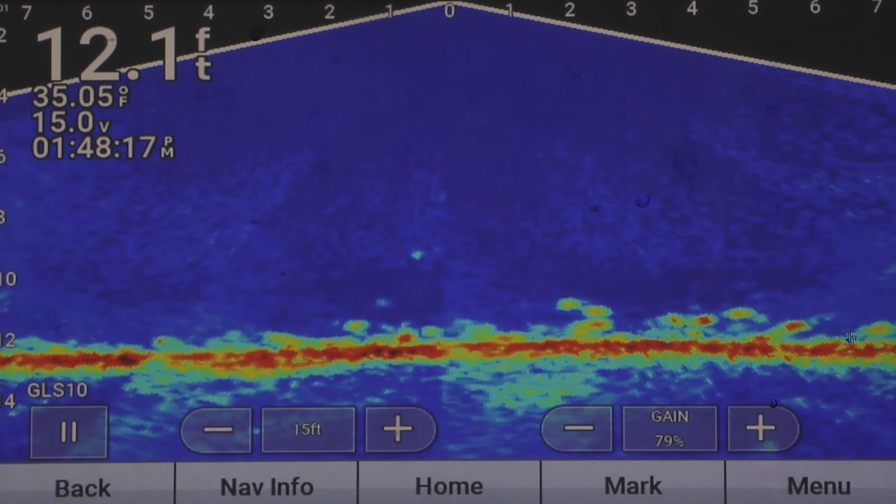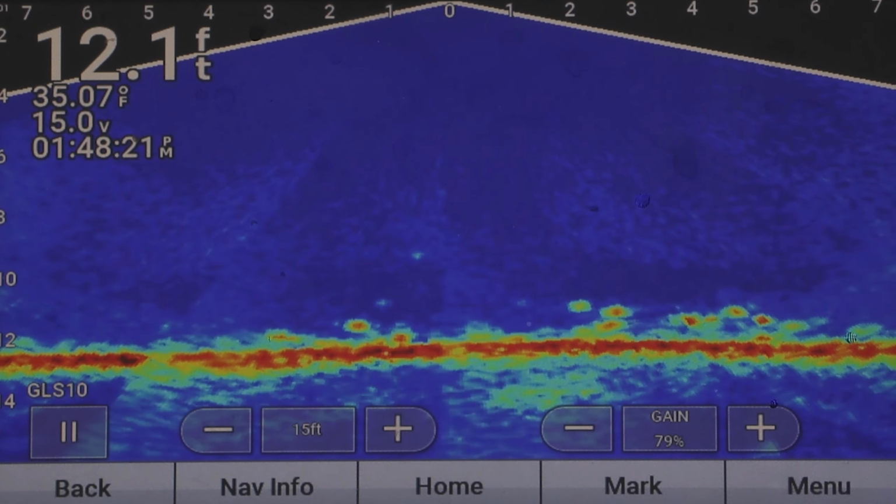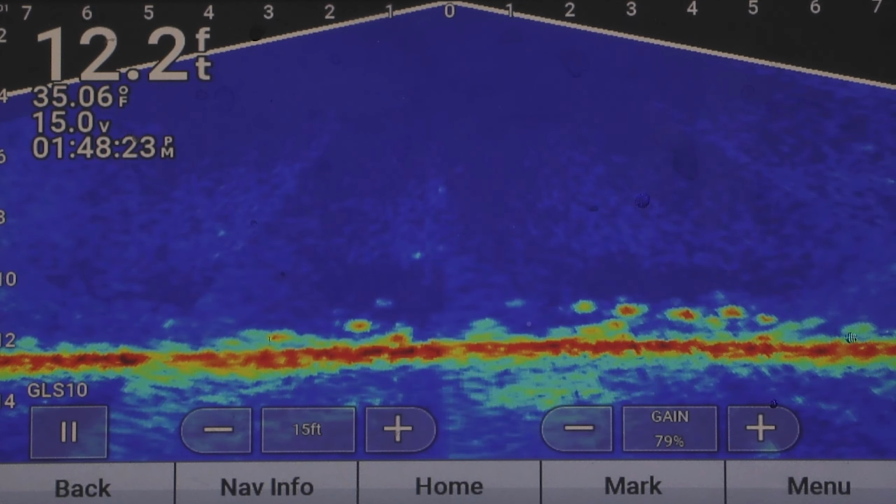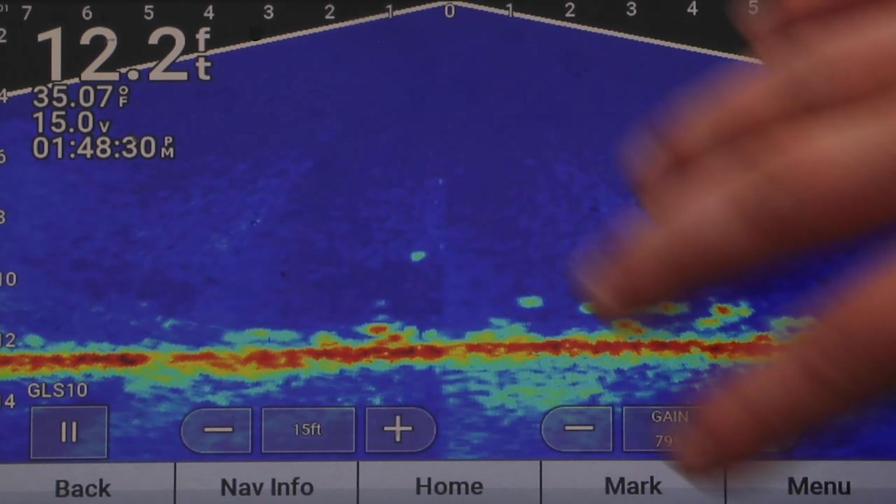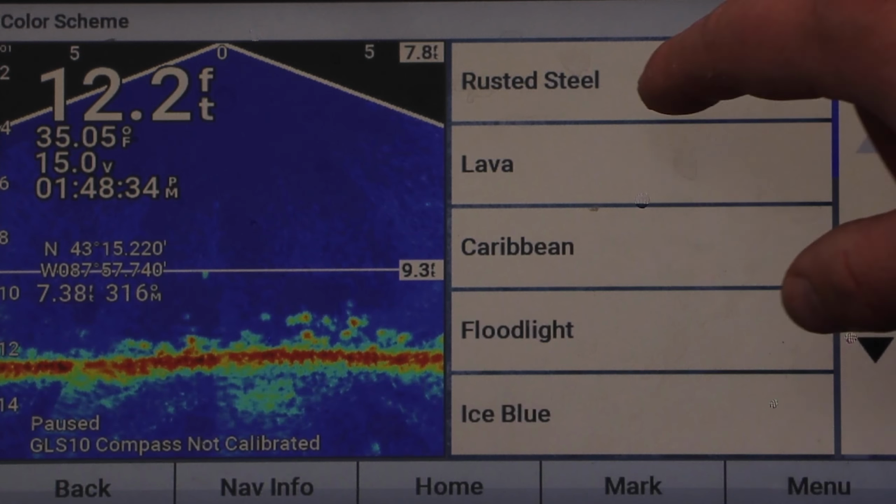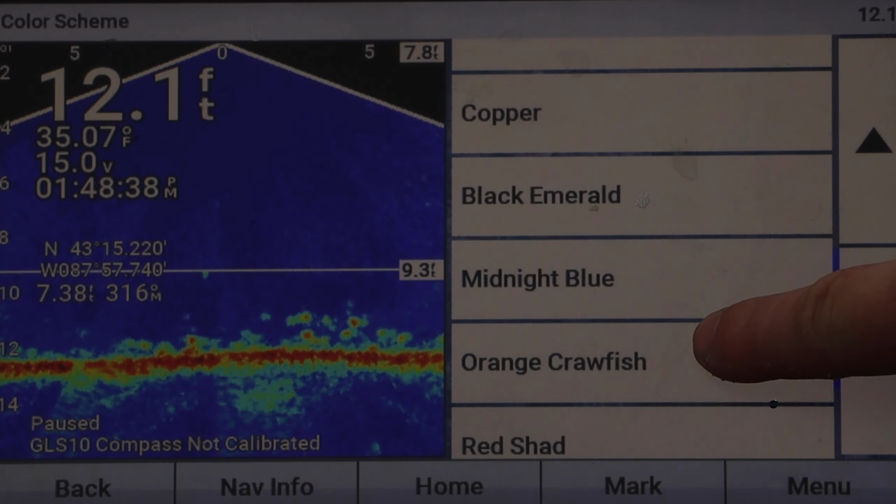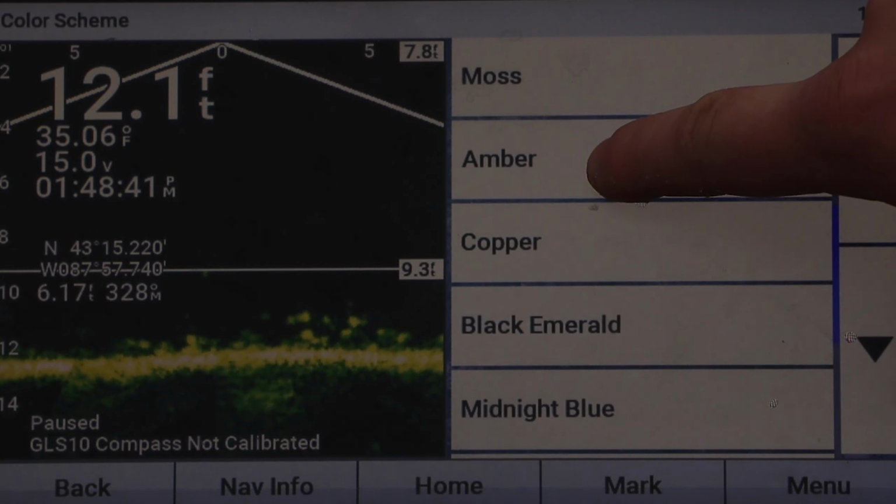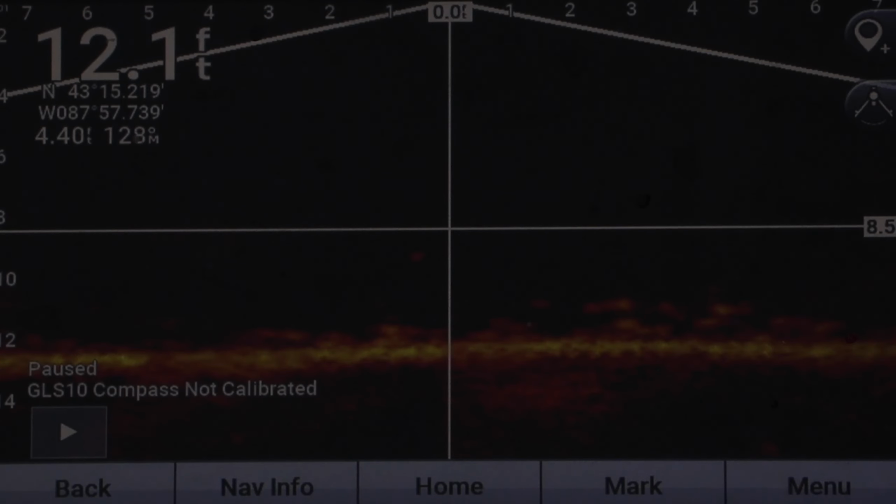All right, guys, so now that I caught a fish and showed you how to use the two modes, I just want to show you real quick some of the settings I like to use. You can change the color of this actual LiveScope screen here. That's easy to do. You can just go to menu, color scheme, and pick your own color. The traditional one that you probably see a lot is this amber one here, the orange. That's obviously the most common.